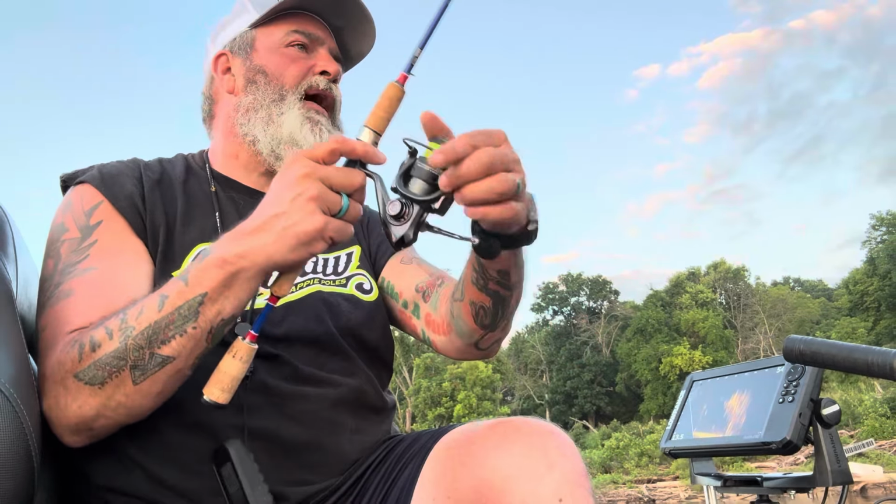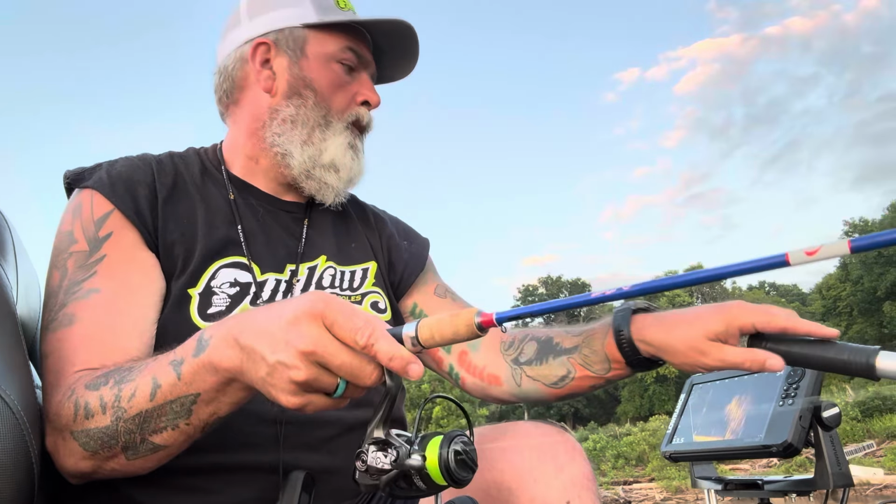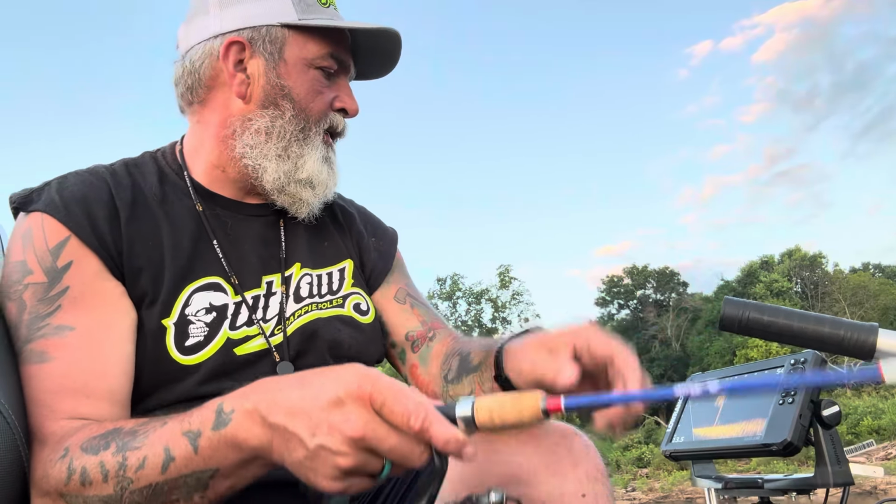I was watching a bunch of them. Ooh, oh, he hit it right there at the side of the boat. Let's see if we can get him again. The brush pile is definitely better than the standing tree was. And I'm only fishing right now, the boat's sitting in 12 foot of water. The fish I'm catching are anywhere between 4 to 8 foot.